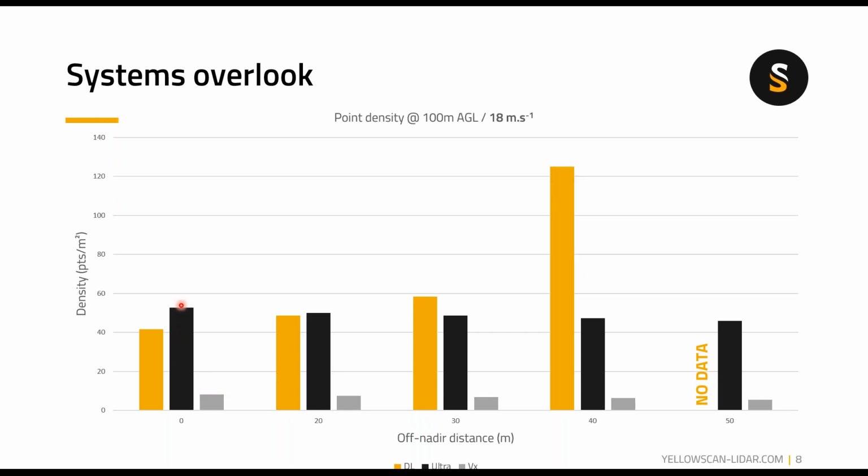When you look at higher speeds, like 18 meters per second, which is typical for fixed wing UAV or VTOL UAV, you're staying pretty solid above the 40 points per square meter mark for both the DL and the Ultra, and the VX is below 10 points per square meter.